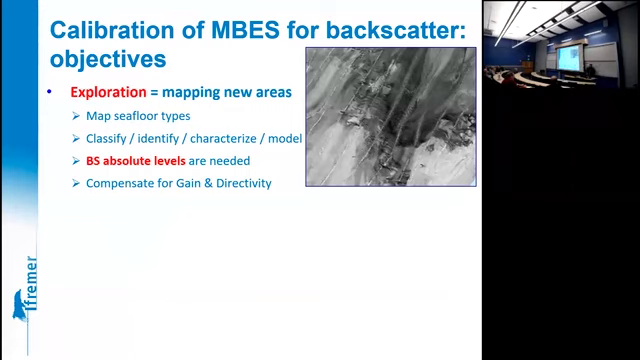So today, the need for calibration may differ according to the applications and the objectives that we should try to reach. Basically, you have two types of applications for seafloor mapping. From this point of view, it's either exploration or monitoring.